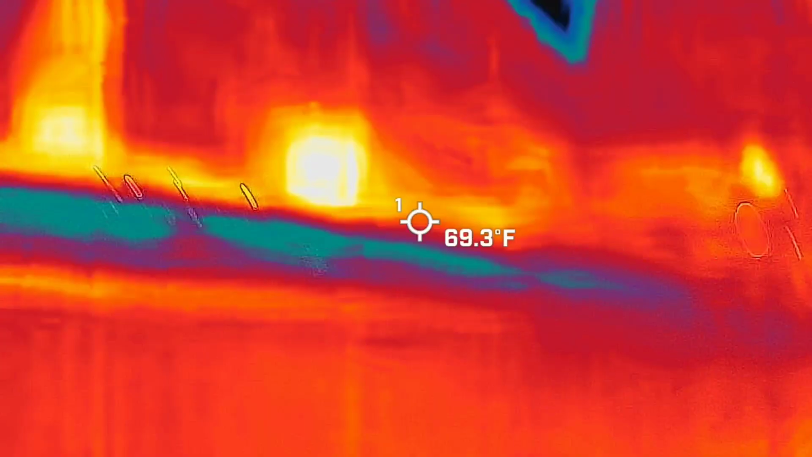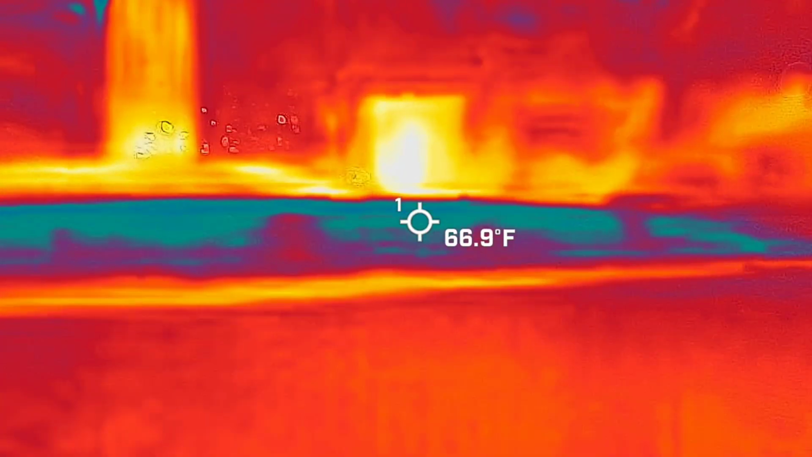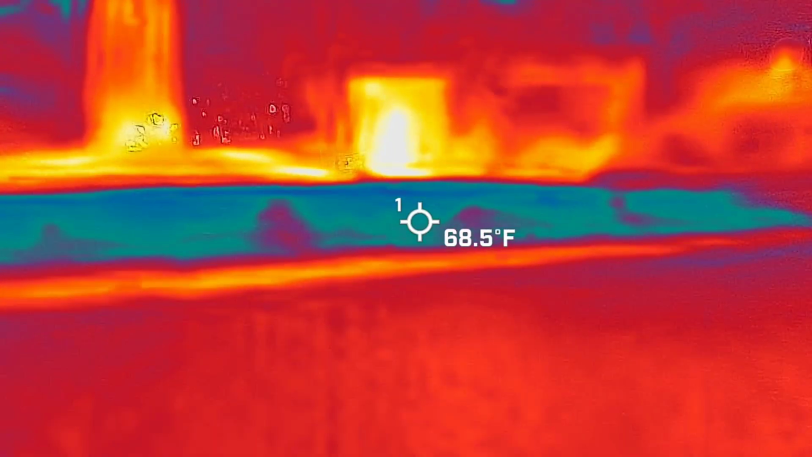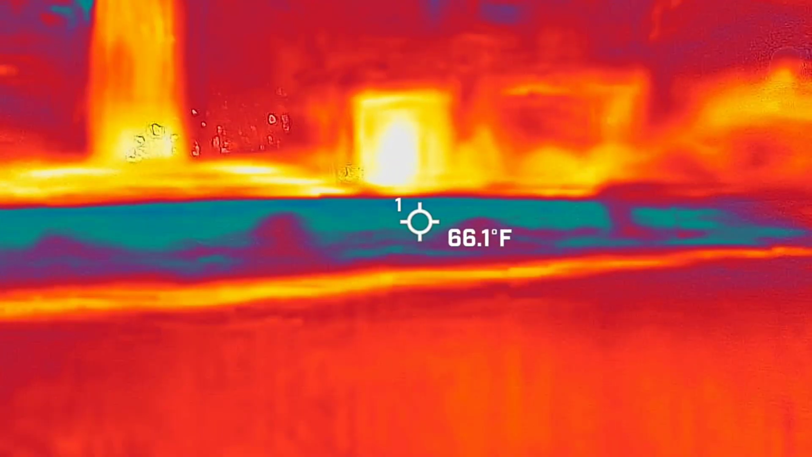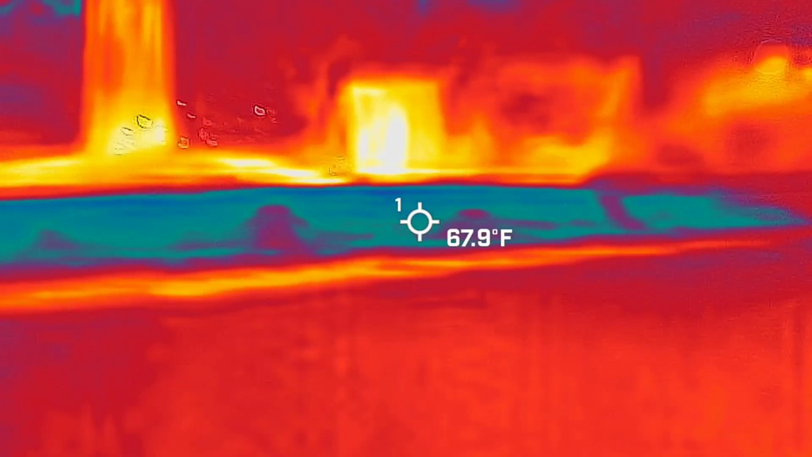Yeah, so what it's doing is it's picking up the tree in the background, and the lamppost next to it, and then it's seeing the little branches up here. So it's always going to attempt to make a figure. That's what it's always going to attempt to do. I've been playing with the sensitivity back and forth, and I think we got it at a pretty good setting where I can debunk a lot of things.